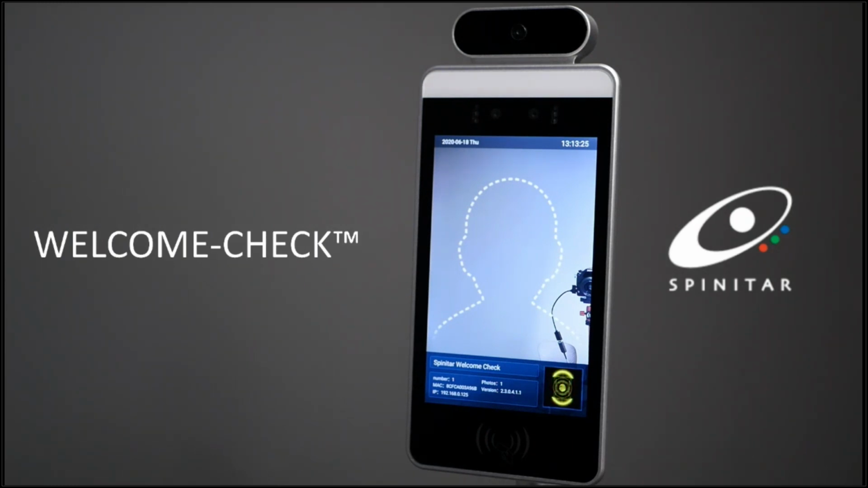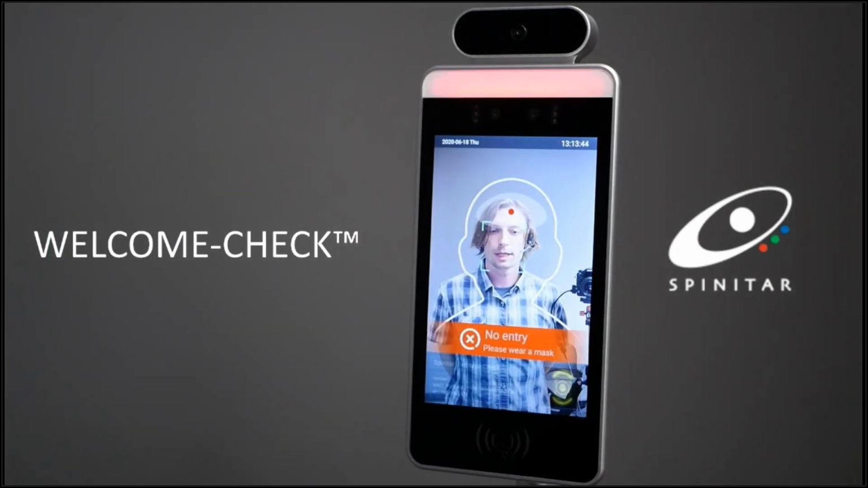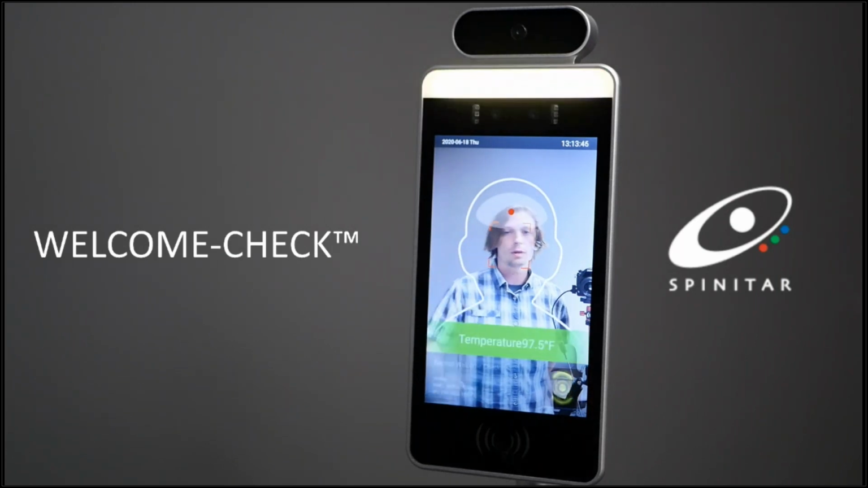So I'll go ahead and take off my mask so I can show you what a mask detection fail would look like. So if you have mask detection turned on, again, you can turn it on or off. But for this demonstration, I'll show you what fail would look like. So I'll come up to the device without wearing a mask. So I'll go ahead and take my temperature, but it won't allow entry.